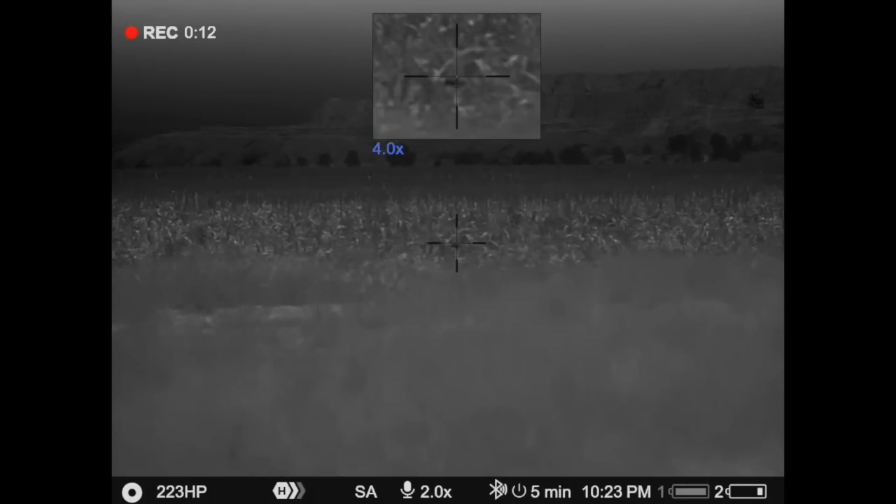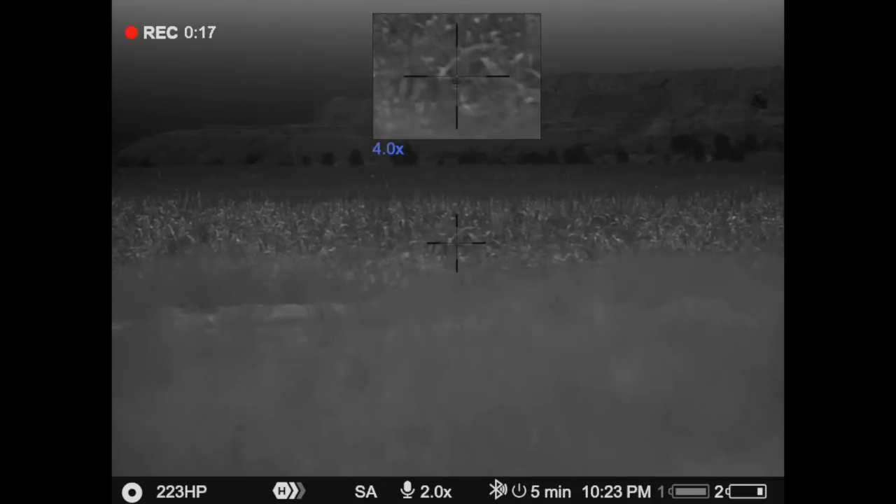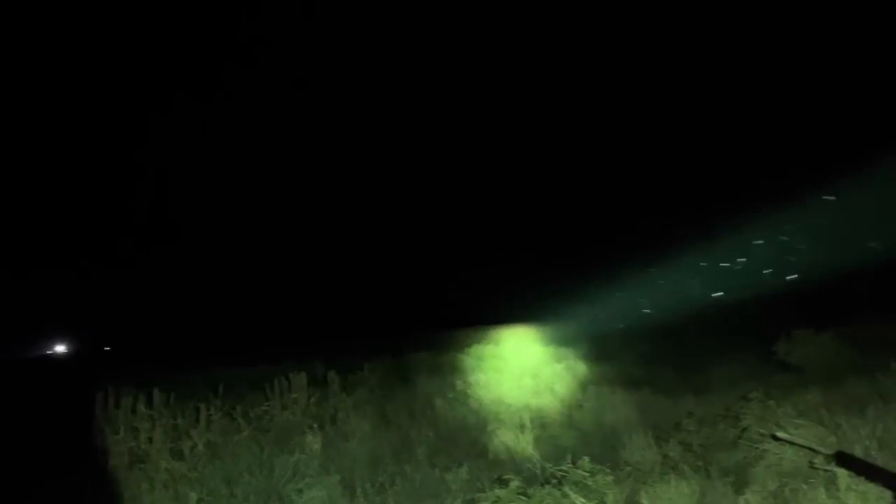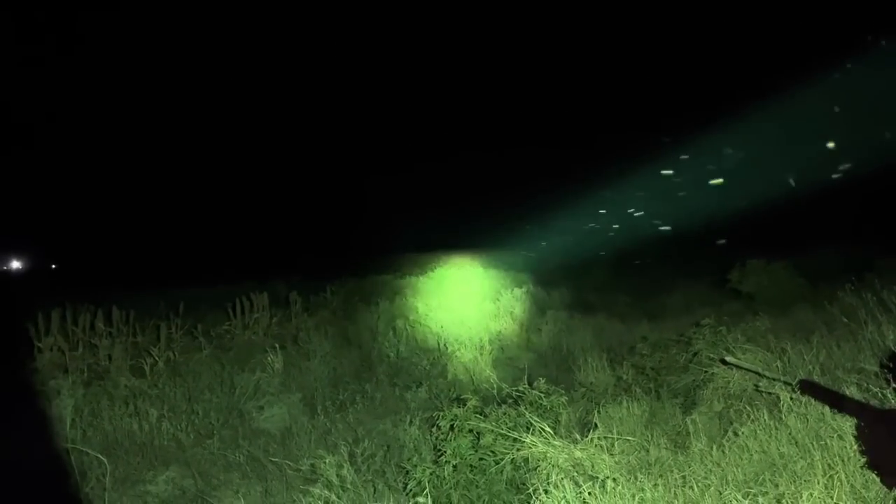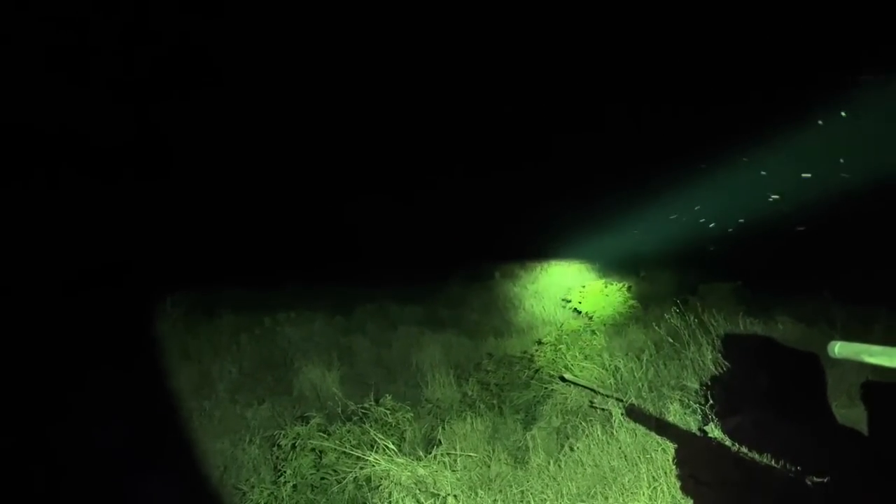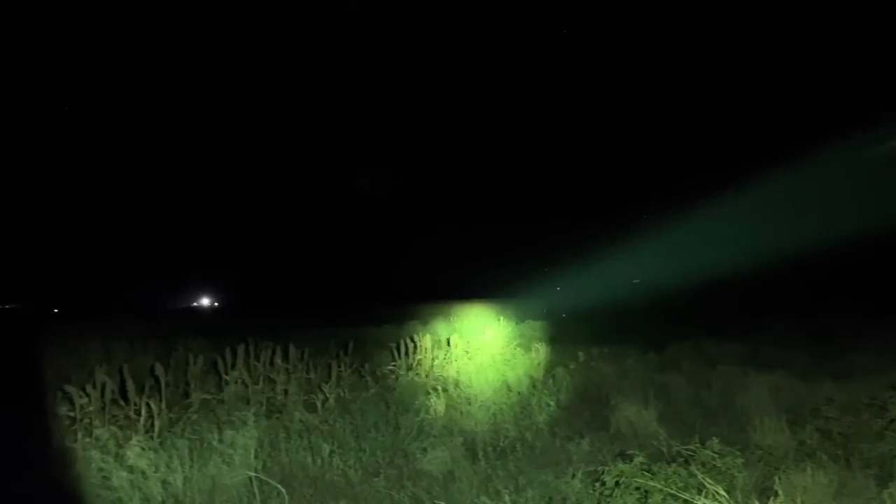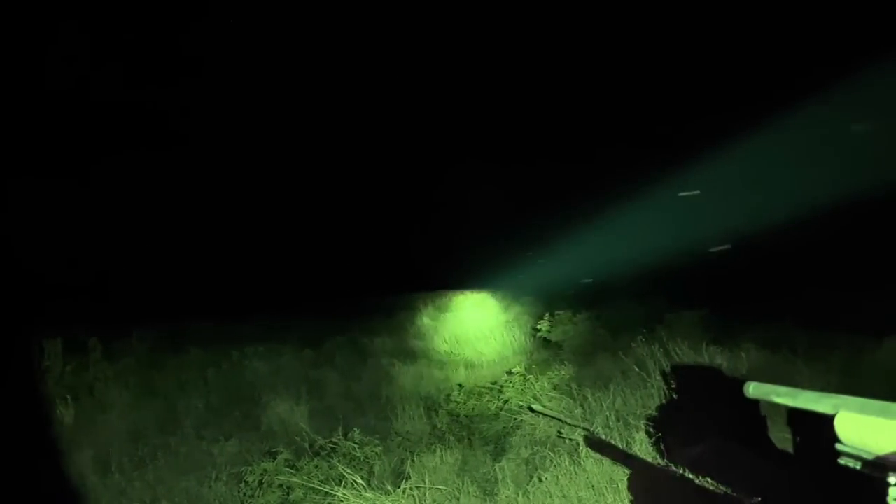Oh, that's just made the night worthwhile. Dead kitty cat. Well, this just shows how good the thermal really is. That cat was just out in there, all that going to the sorghum. You wouldn't have even had a chance of seeing it if you had a glass scope. So it's just unreal how you can be able to see things and take a shot and make a kill like that.